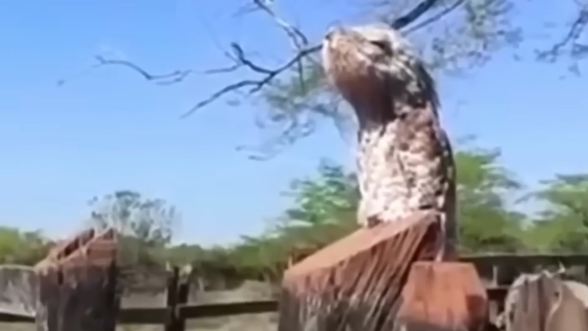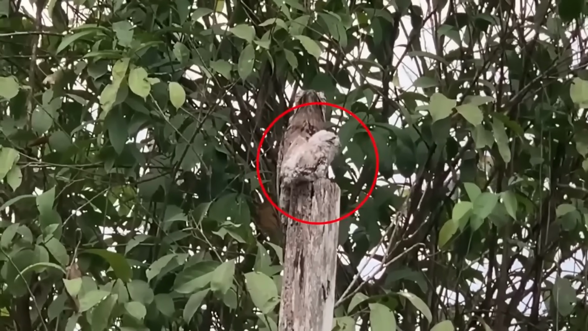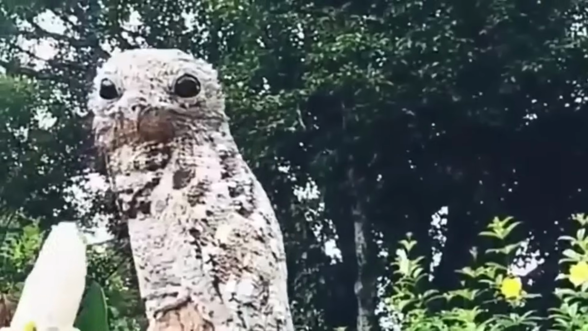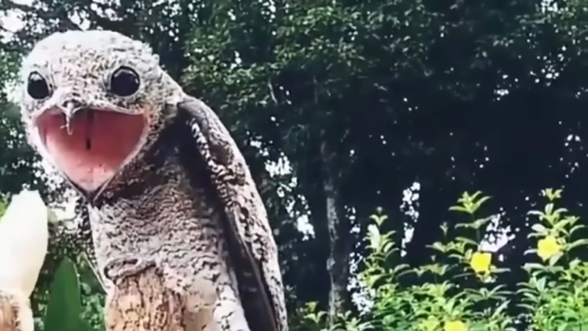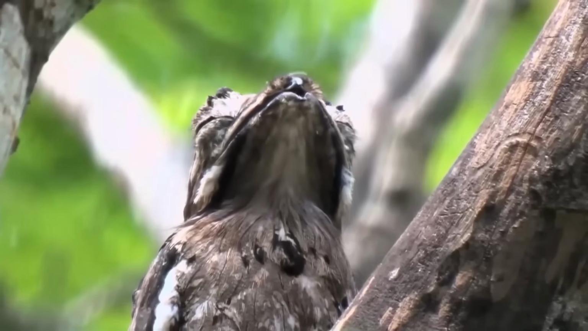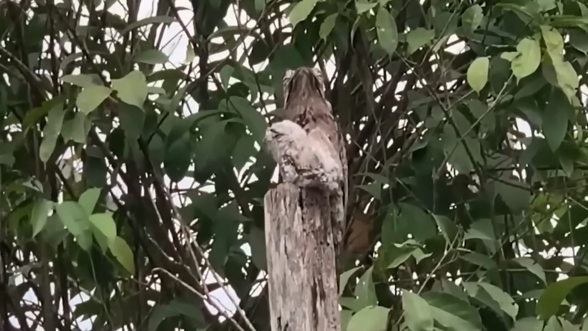The ghost bird. A woman experienced a heart-stopping moment when she mistook the camouflage of a ghost bird for an innocuous piece of wood. The creature's grumpy appearance and eerie aura unsettled even the bravest of bird enthusiasts. Known scientifically as the great potoo, this nocturnal bird preys on insects and small vertebrates, blending seamlessly into its surroundings.